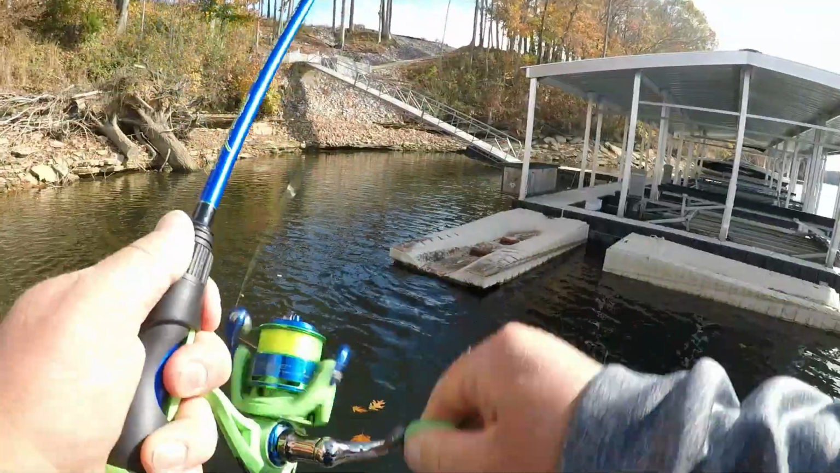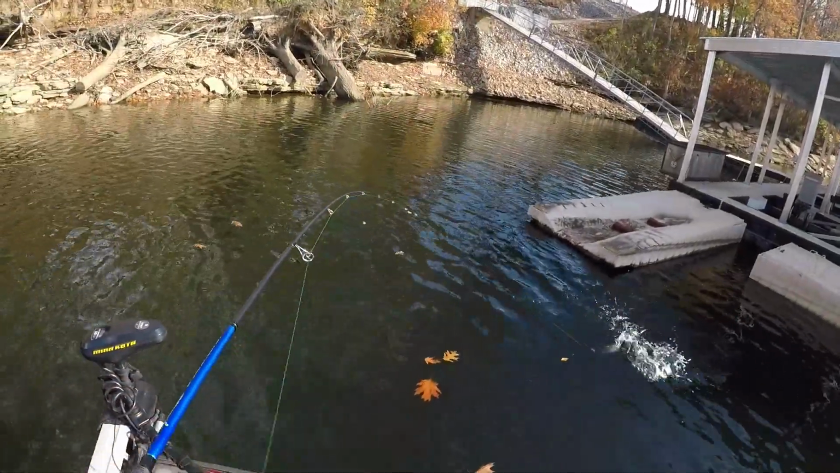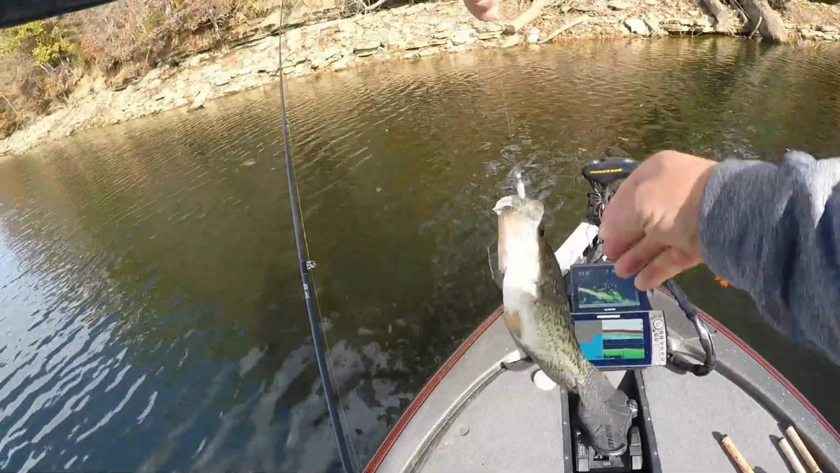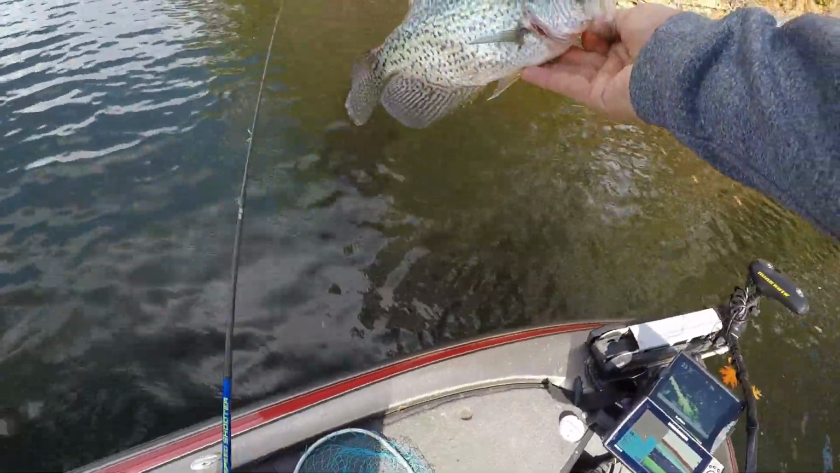There he is. I had to talk that one into biting. It's a good thick one. That will fillet up good.